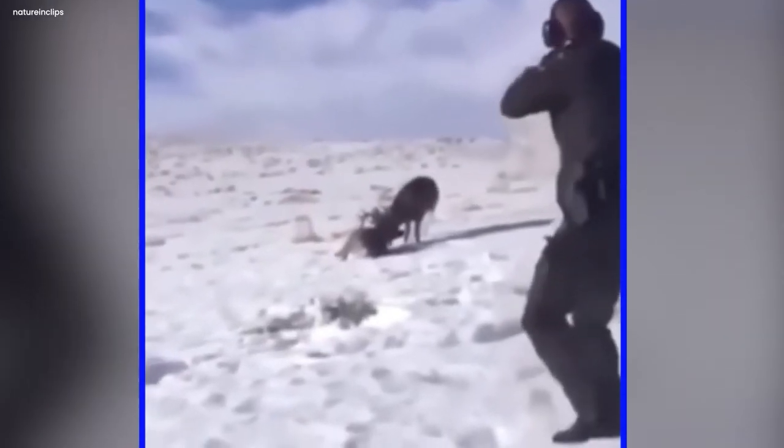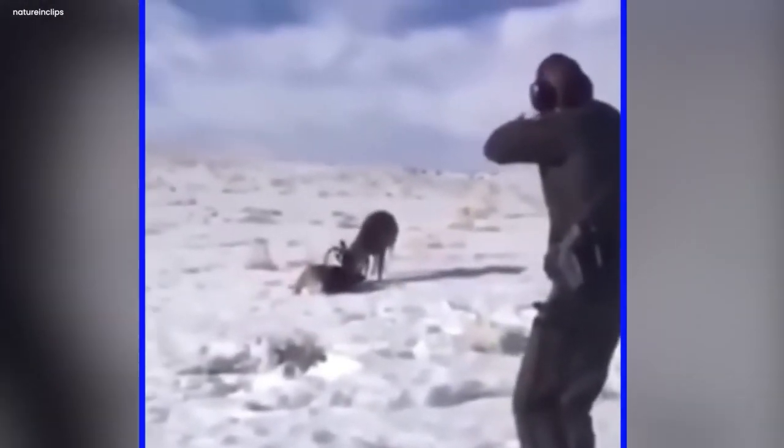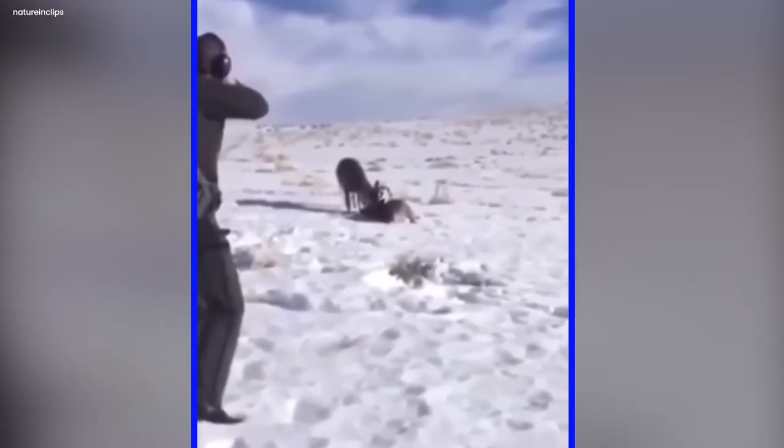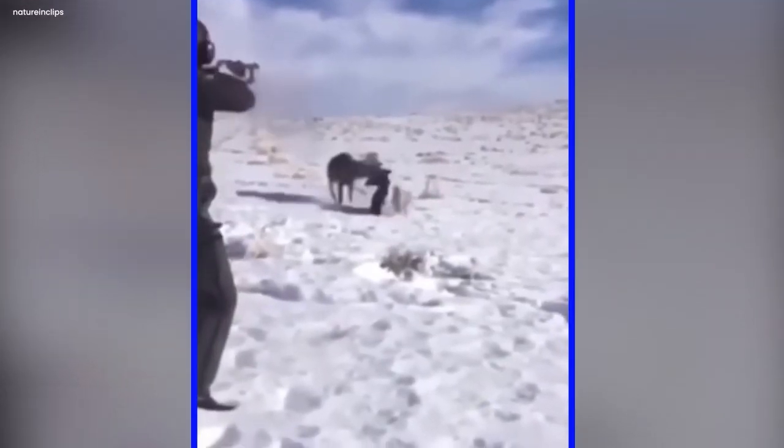The noise echoed through the cold air. The surprise came next. The shot from the gun did something amazing. It cut the buck's antlers and they were free. The thing that trapped them was gone in a flash. The camera caught this special moment.